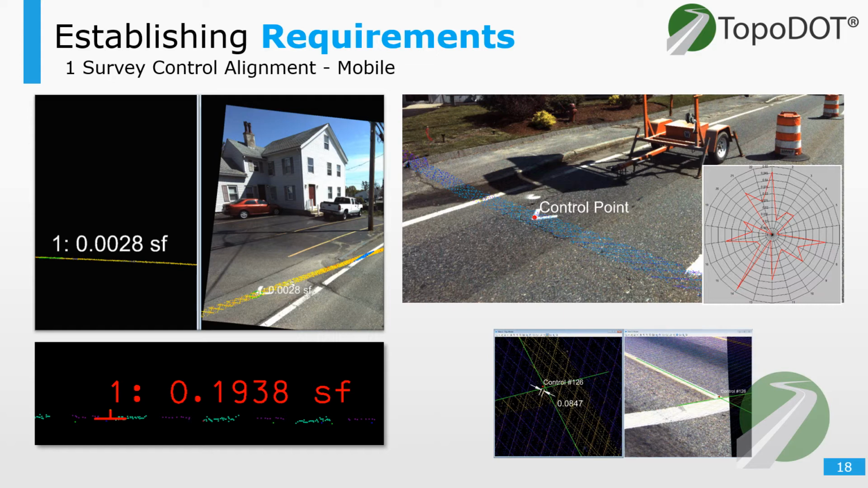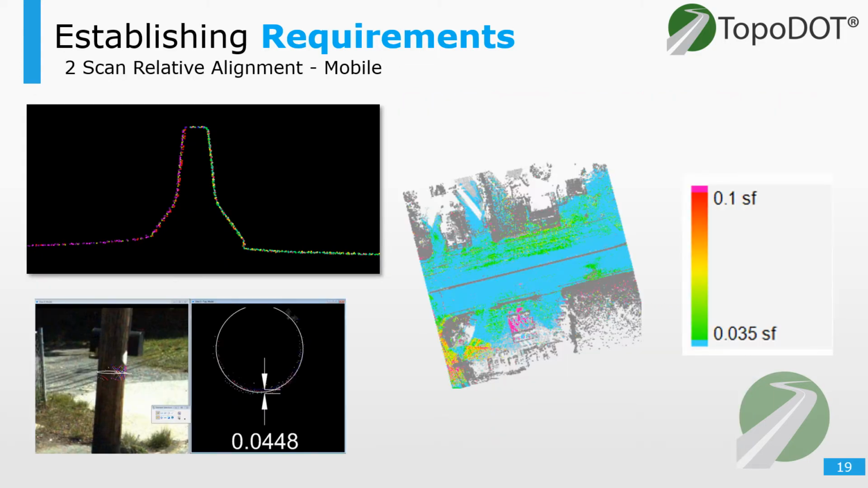For mobile projects, you'll typically see chevron targets spaced every 500 to 1,000 feet. These targets will appear in the point cloud data itself, allowing for this type of evaluation. The resulting report will provide deltas for X, Y, and Z for every control point. What about the data between the control? How is that checked? This leads into the next type of measurement, and this characteristic will be the scan-to-scan alignment.